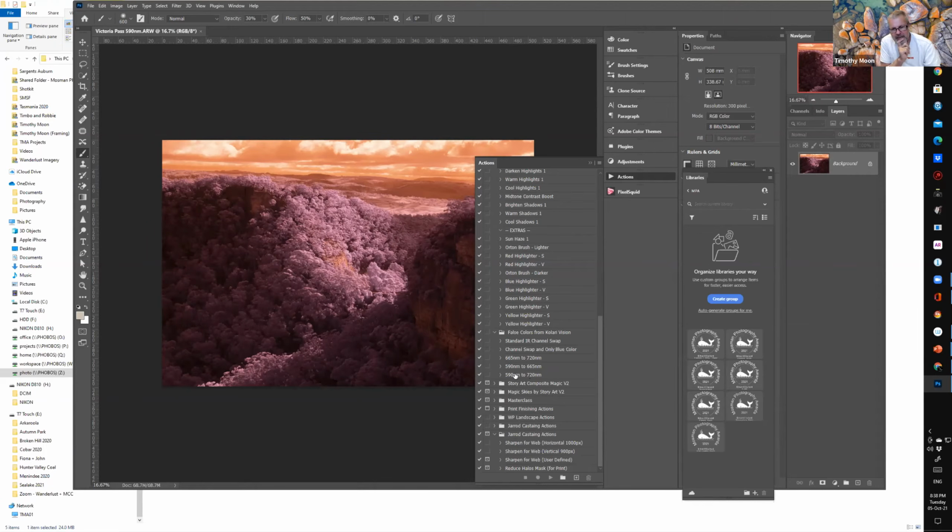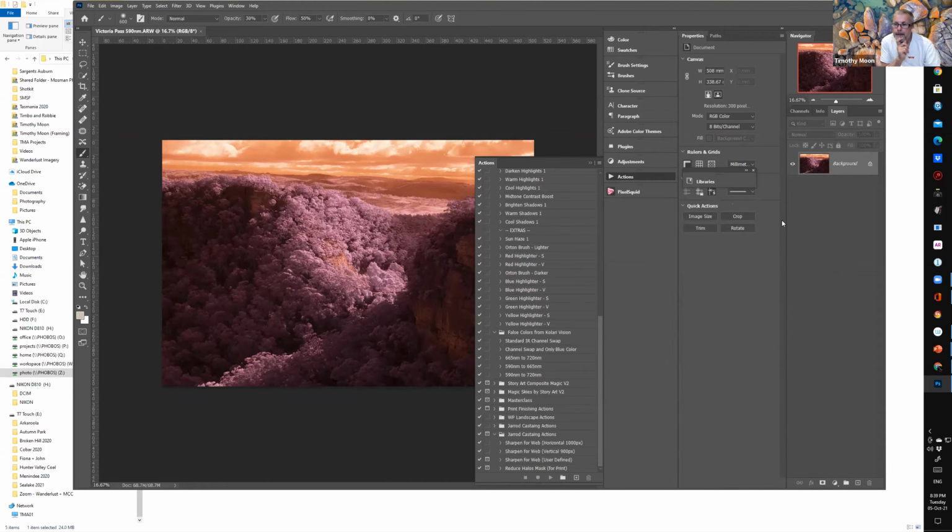Depending on what filter you've got depends what you'll use and what effects you'll get. Let me move that out of the way, copy the background, and we'll have a bit of a play and I'll show you the difference.